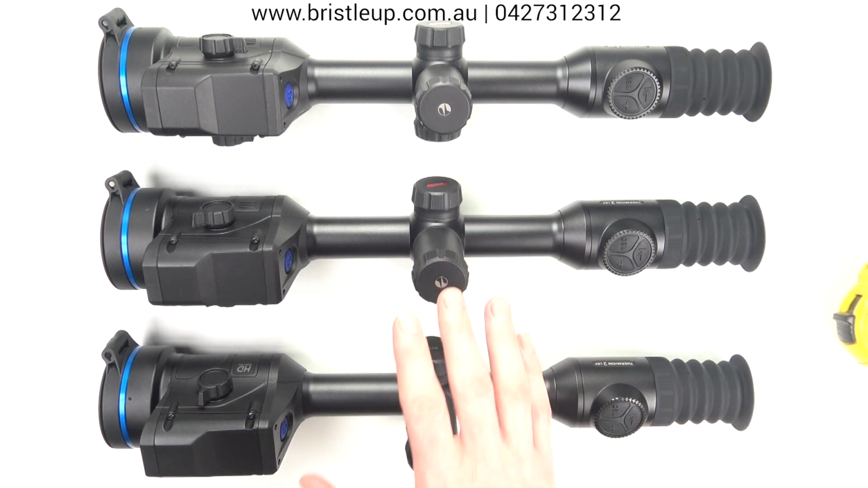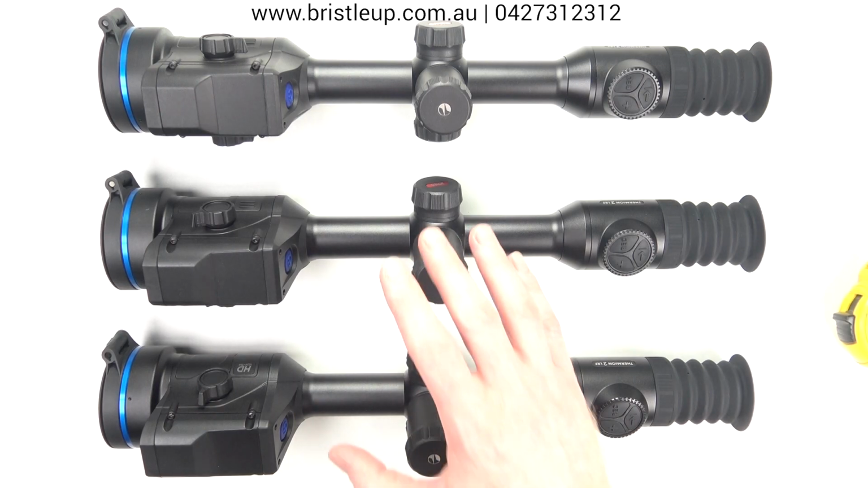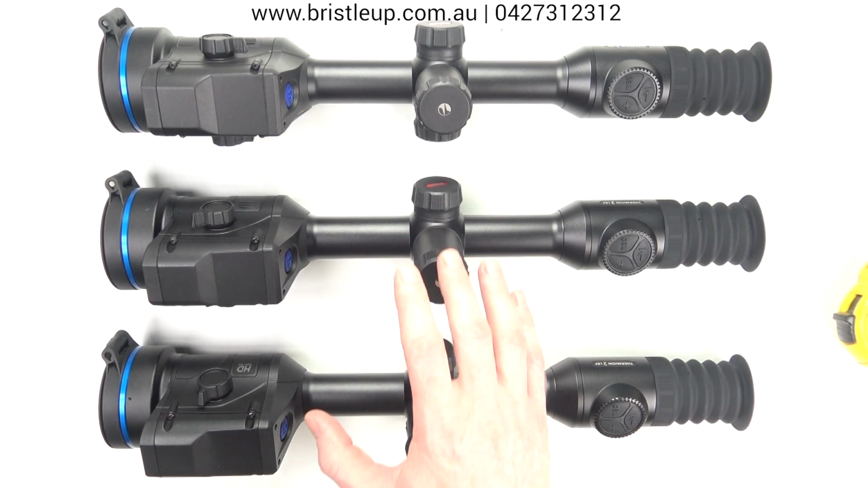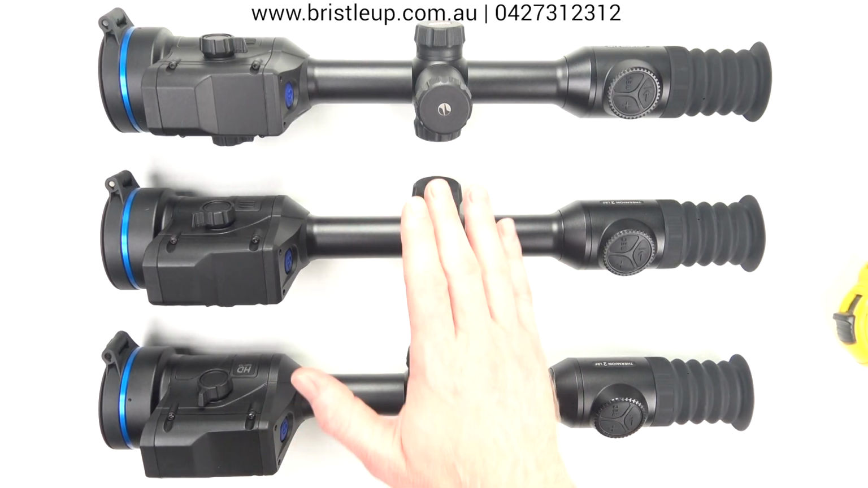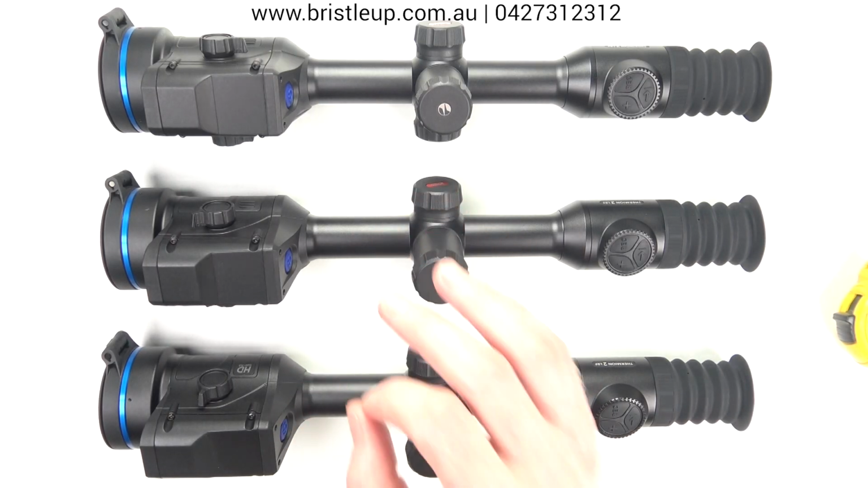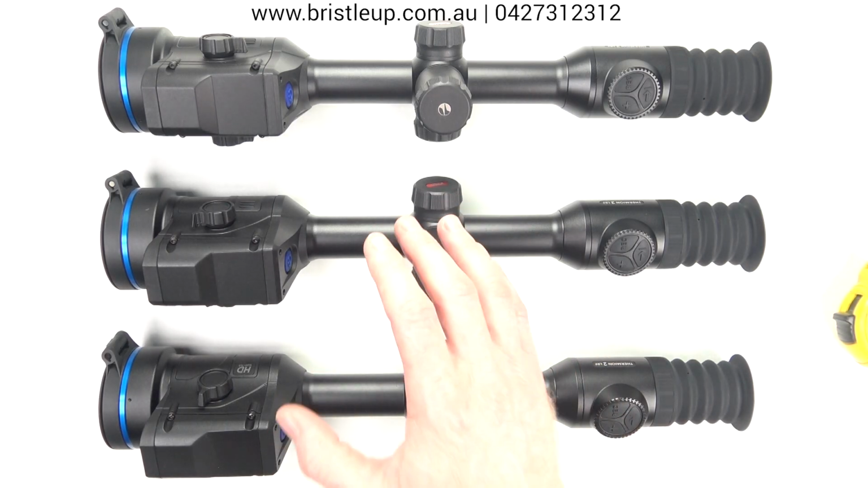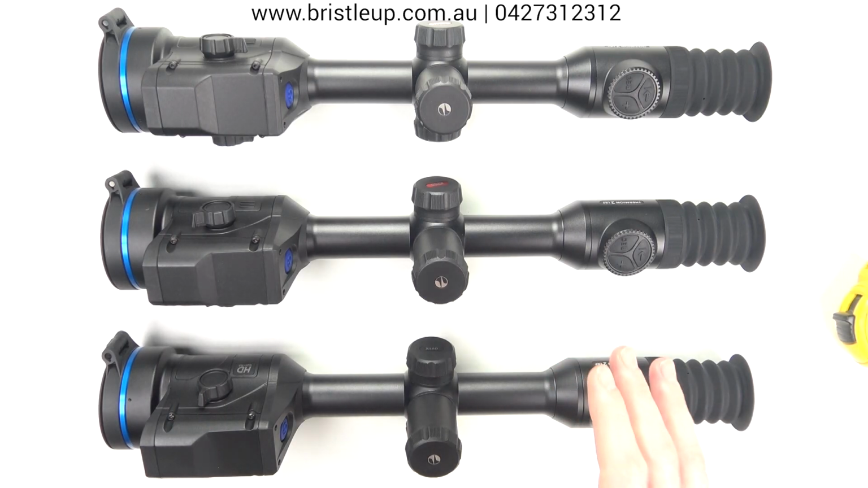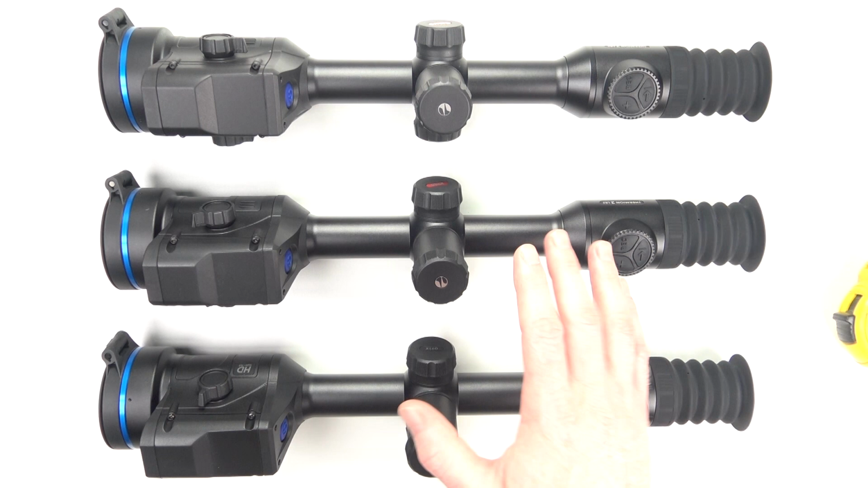Pulsar also claims the new models can achieve 10 to 16 millimeter accuracy per click at base mag at 100 meters, depending on which model you're using. Going into max zoom level will allow you to fine tune your accuracy all the way down to 1 or 2 millimeters per click, giving you the opportunity to achieve incredible accuracy. I've not had time to test this, but Pulsar in general has a great reputation for accuracy.